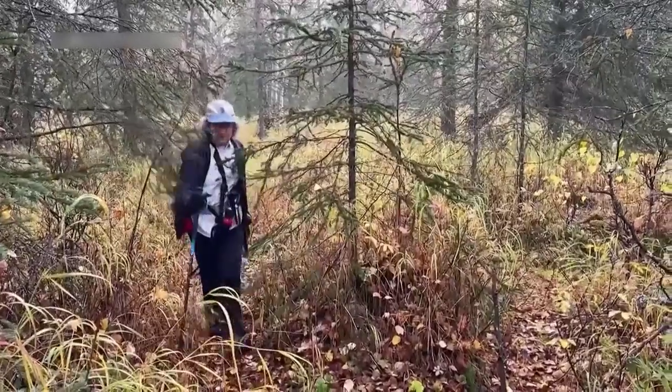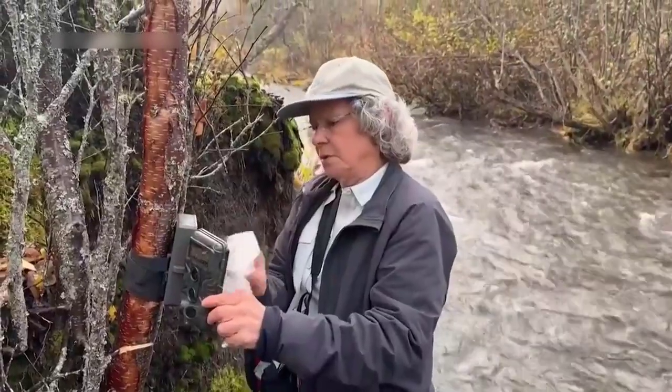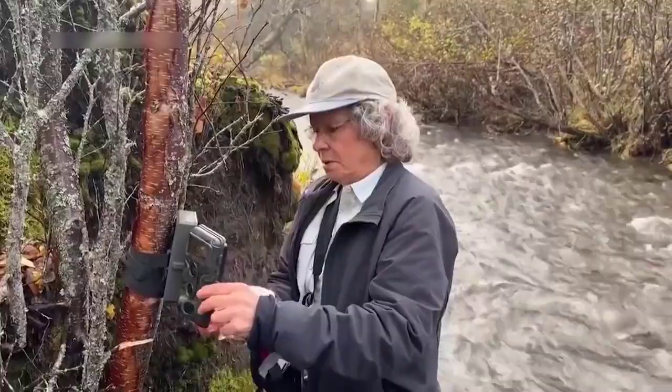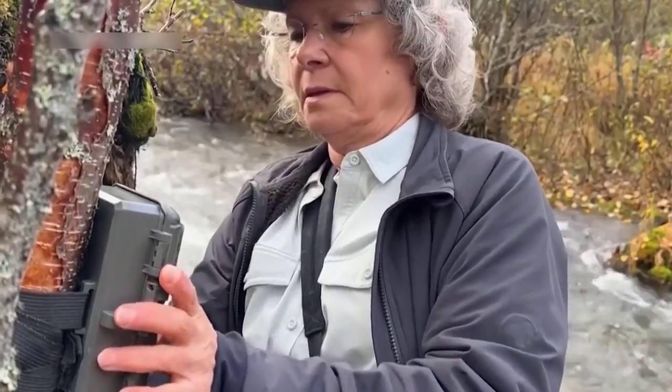About 8 years ago, I started with one camera that was only about $60 and put it on one tree, and now I own 9 cameras and currently have 7 cameras active in the far north Bicentennial Park.